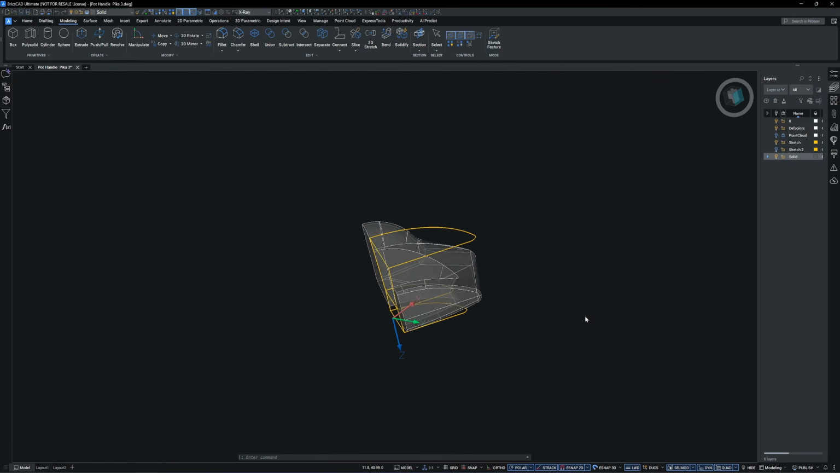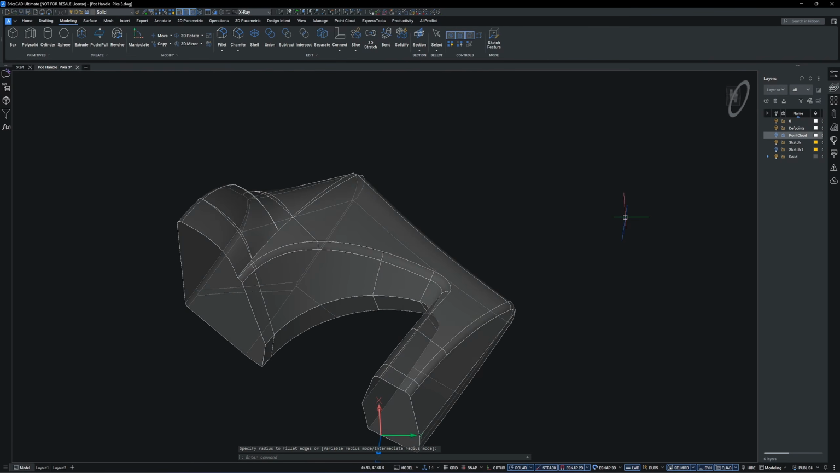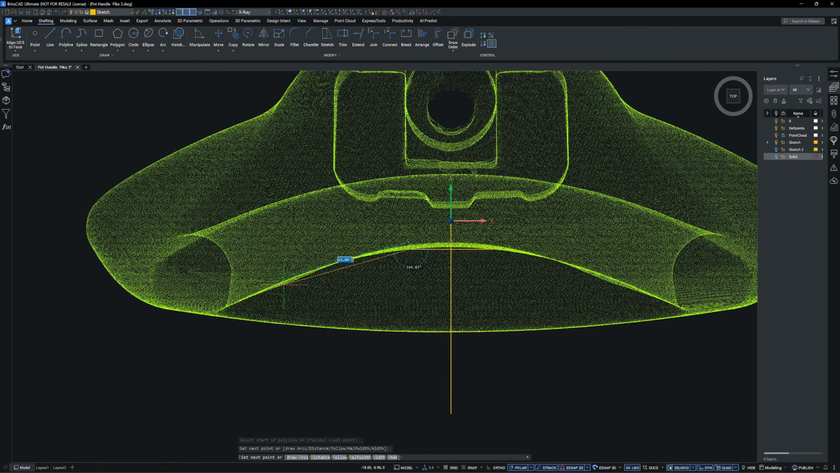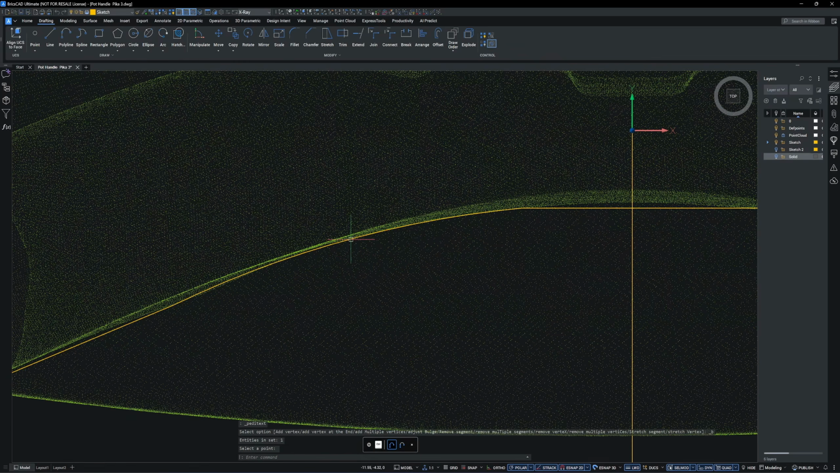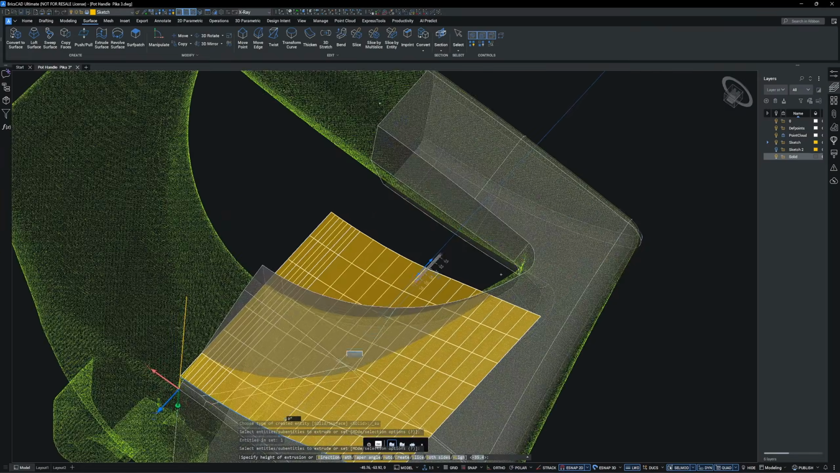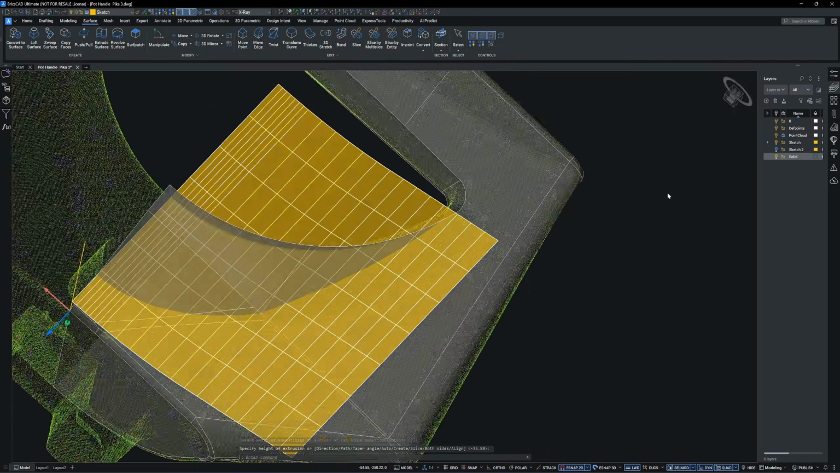Now I have a cutout for the finger groove. Then I use the fillet command to round the edges. There is another cutout at the front of the handle. I think it's for aesthetics. So I will create the cutting surface. I'll use the edge surface command to extrude the polylines up to this point.